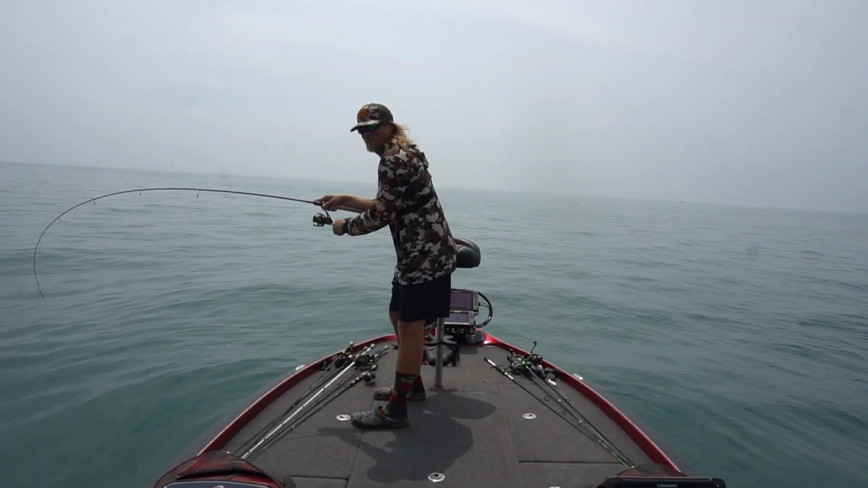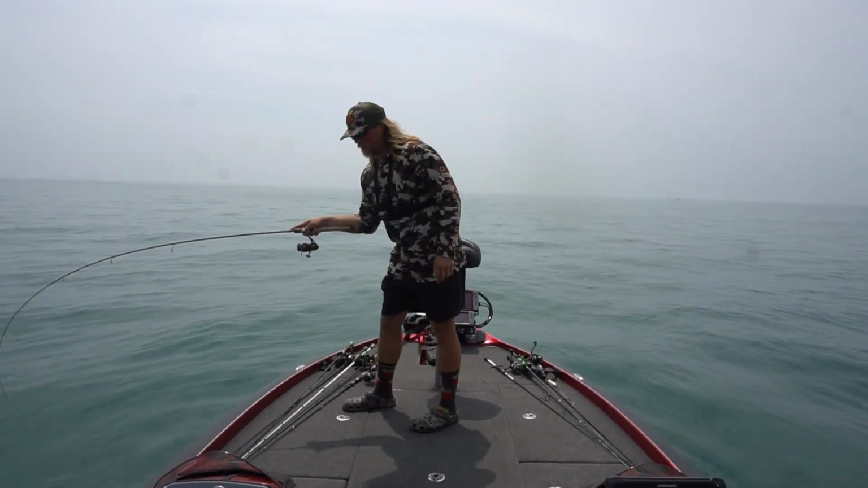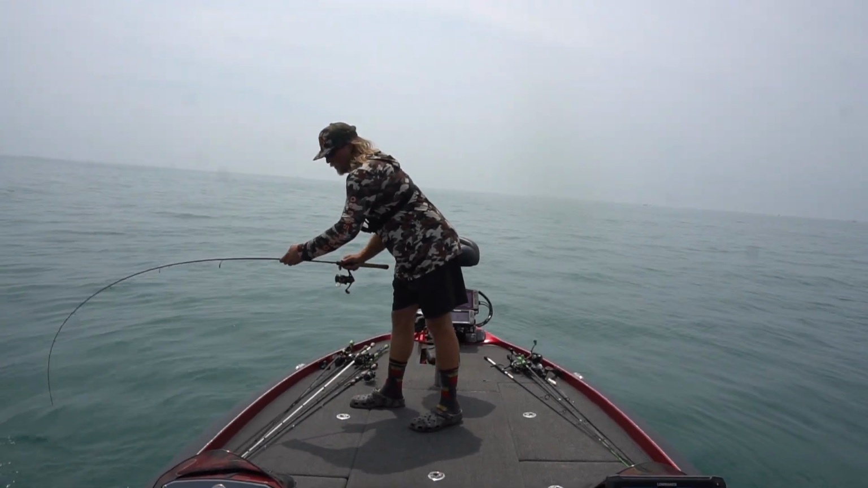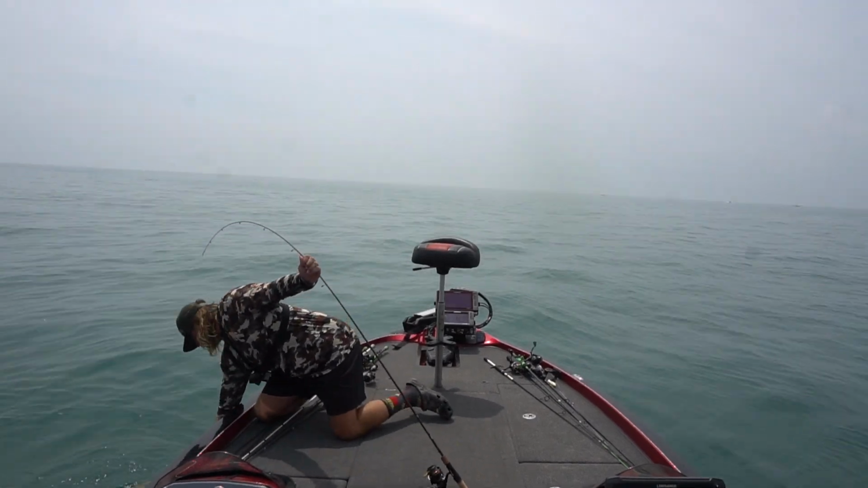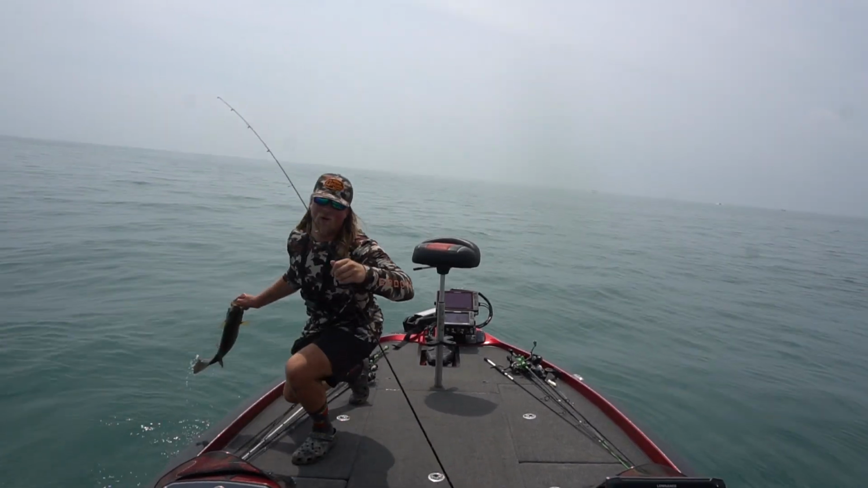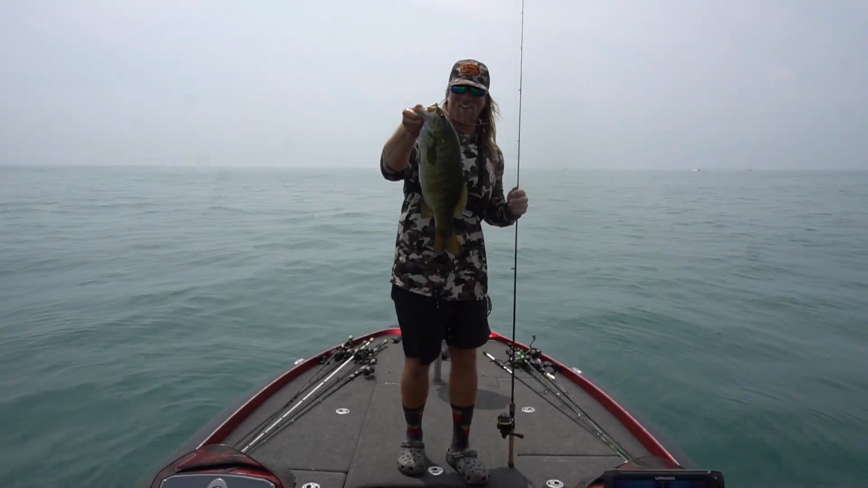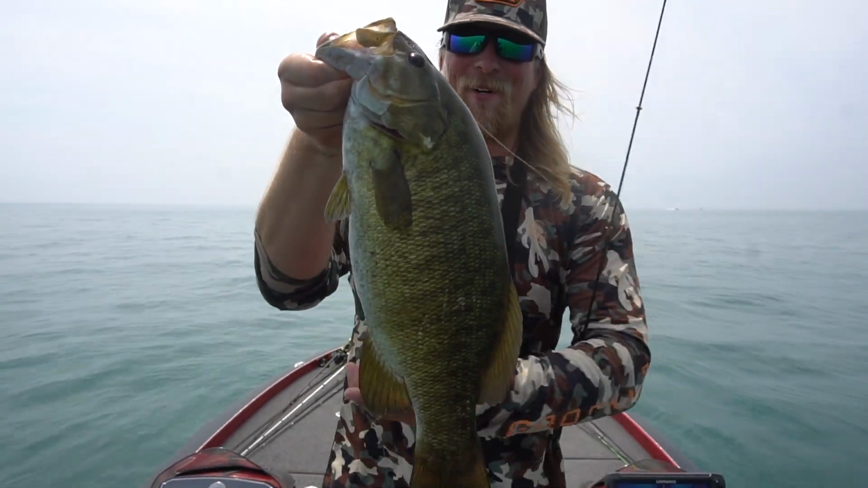Oh. Mega. Big smallmouth, guys. Let's go. That's a tank. Oh. Let's freaking go. That's a 5-pounder all day. That's a freaking mondo, guys.